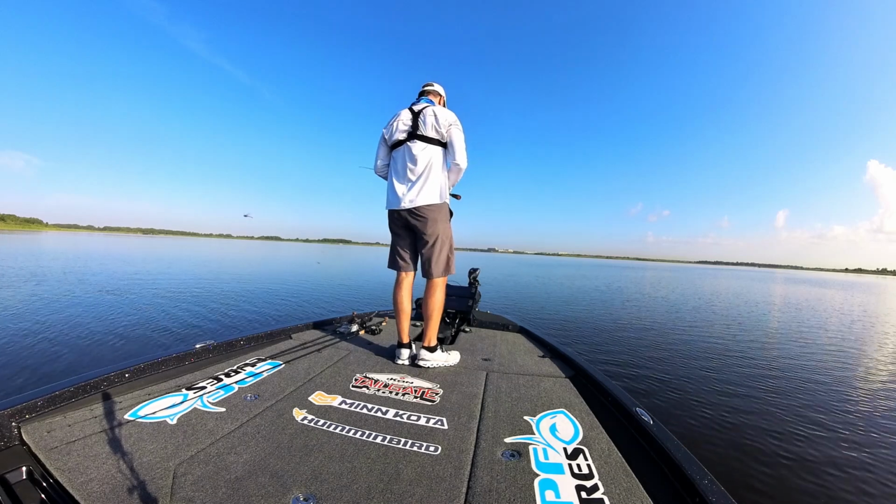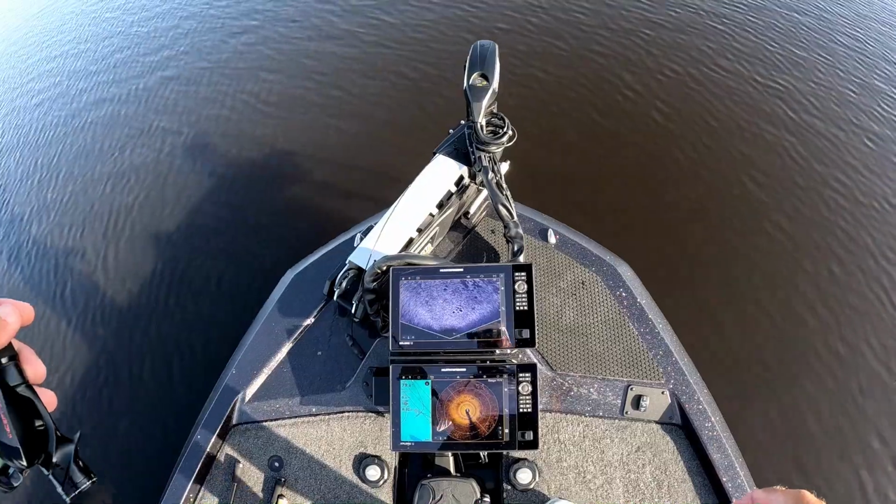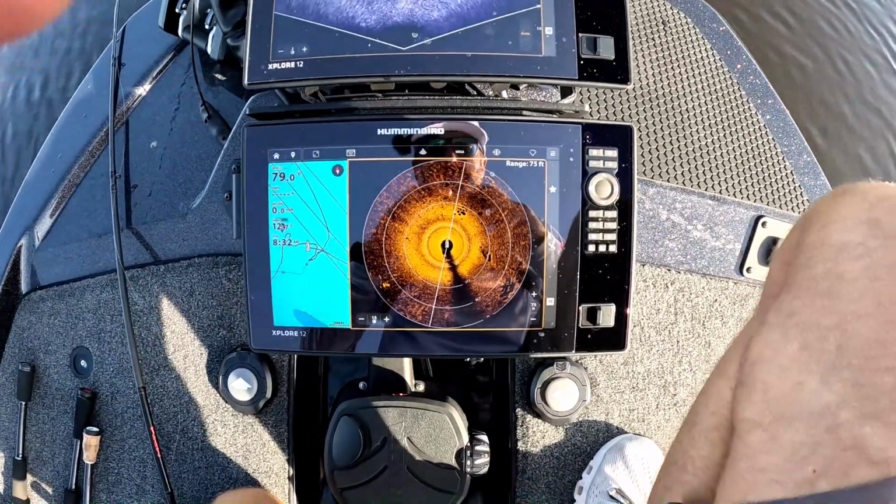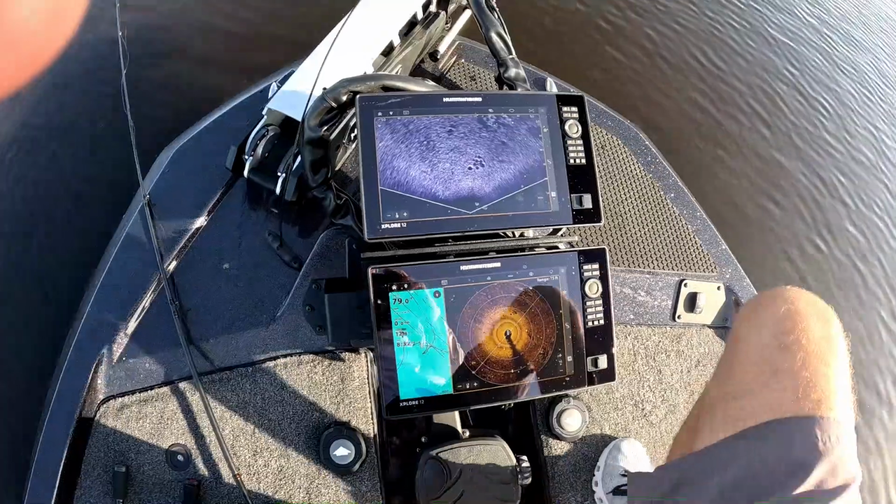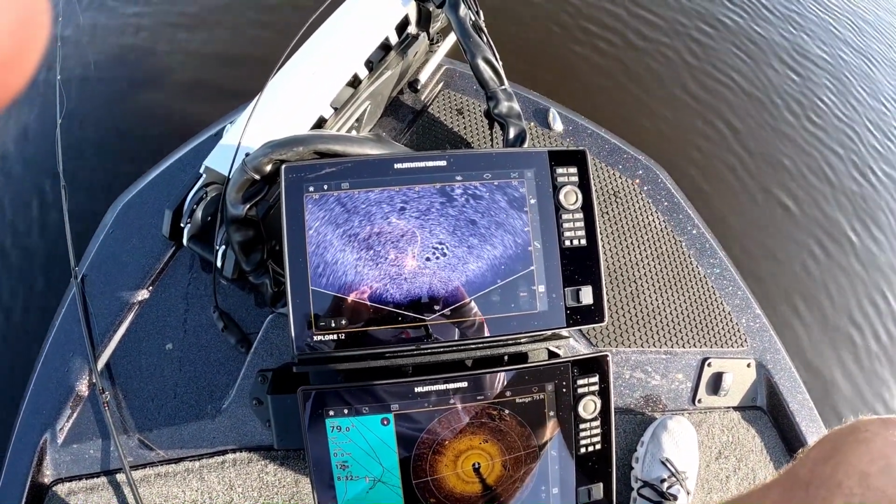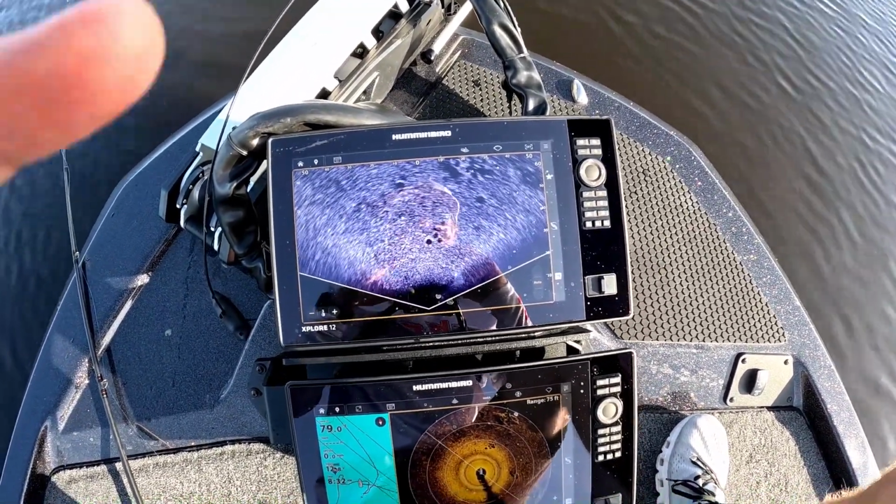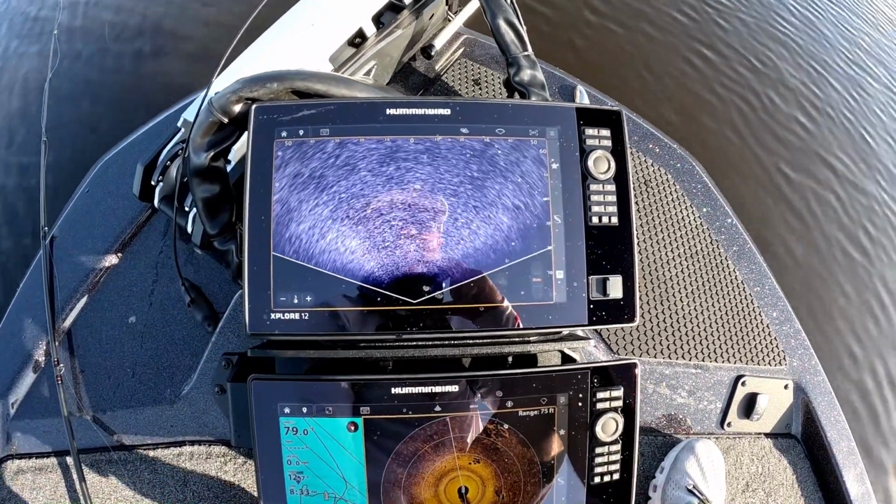Alright, new spot. Same depth. Up 5 feet. I'm on some bluegill beds. See them there on the 360? Right there. Some out there, some here, some over here. And there they are in the perspective mode. I have not been catching a lot of bass yet around the bluegill beds, the few times I've been out here. You see the beds there. If I turn the trolling motor, nothing out there.